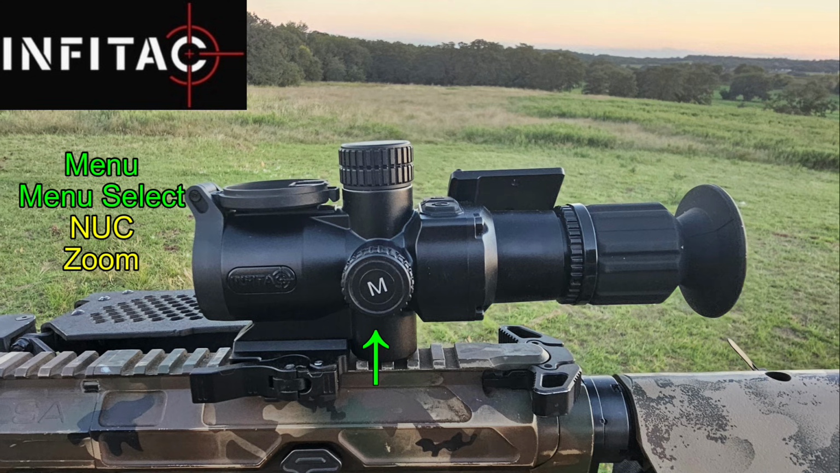Now, once in the menu system, turning the wheel will take you through the various selections, and when you find what you want, you just quick press the button again, and that will make the selection. It's a nifty process, and I like the way that it works. Outside of the menu system, say you're out hunting, what does the menu button do for you? A short press of it will nuke the image. Nuking means it recalibrates the image.